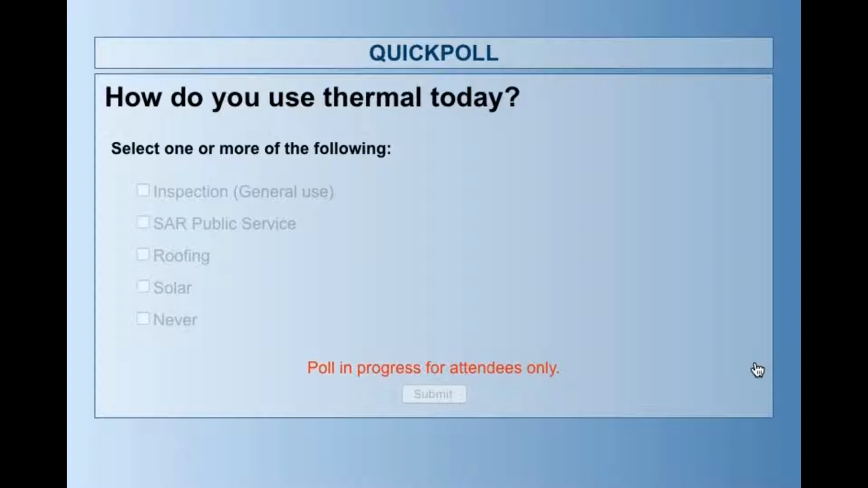Just looking at the poll results, most people are just doing general inspection, maybe looking at a way to kick it out. SAR is at 20%, roofing 17%, solar 26%, and the other big one is I've never done it, at 36%. So thanks for answering that question, and we will continue on. I'll catalog all those and good to go.